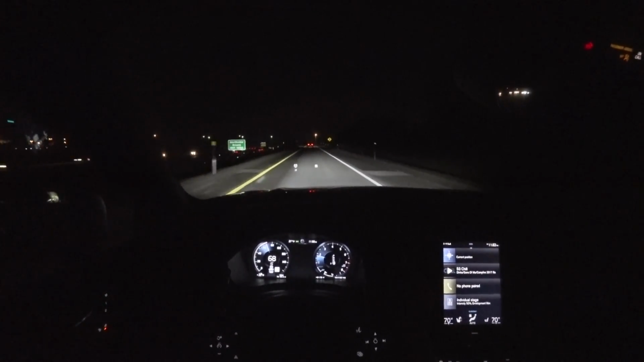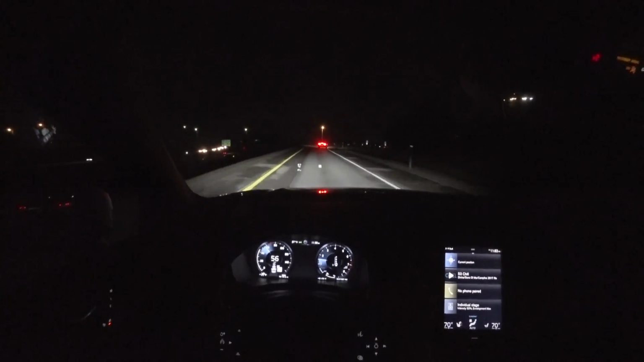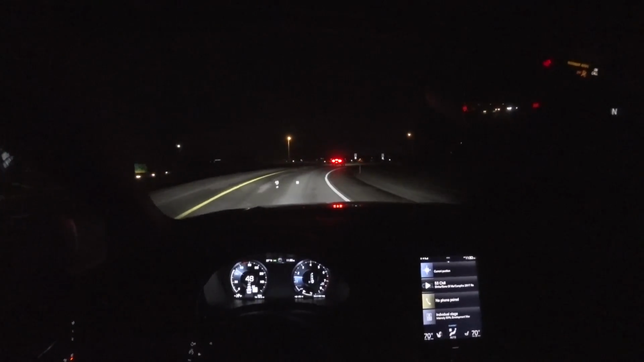We've got radar guided cruise control on here. Let's see if it comes to a stop with this Mustang here.